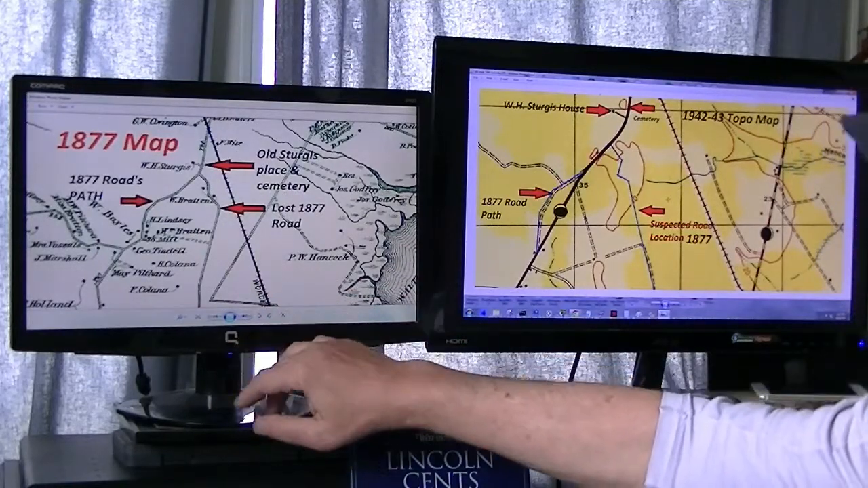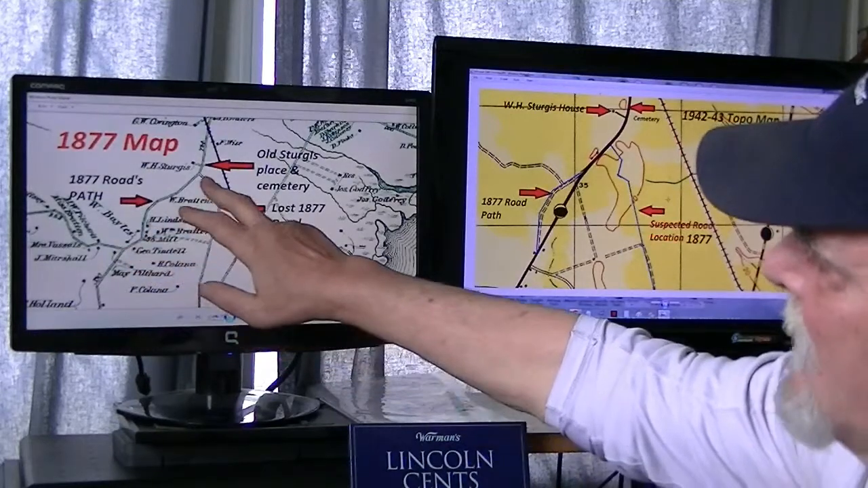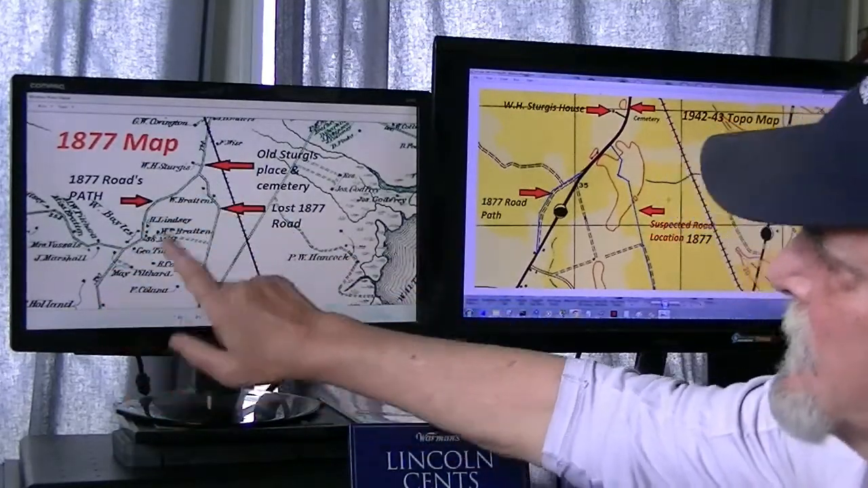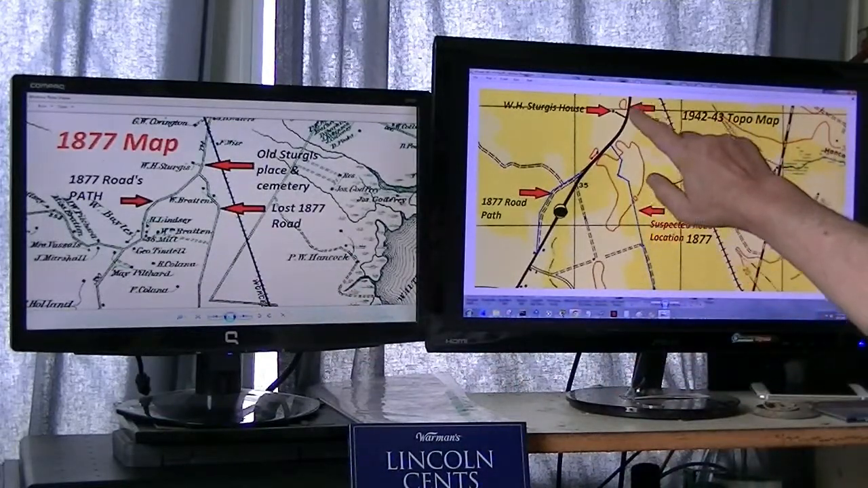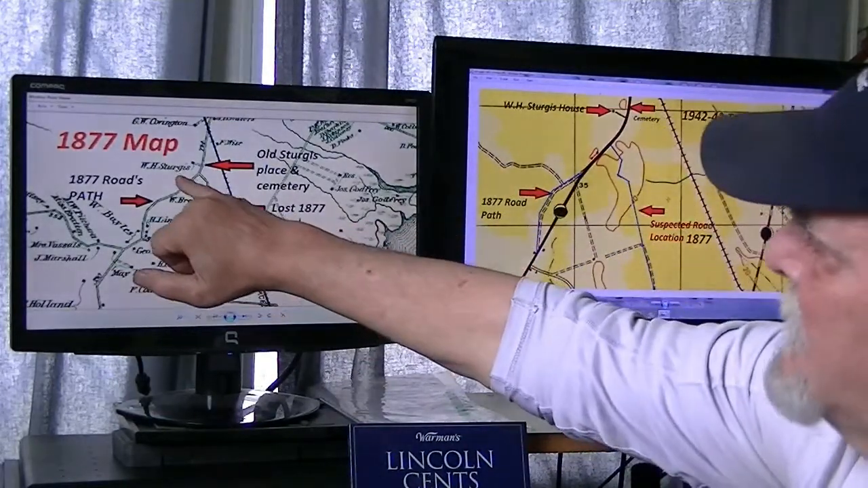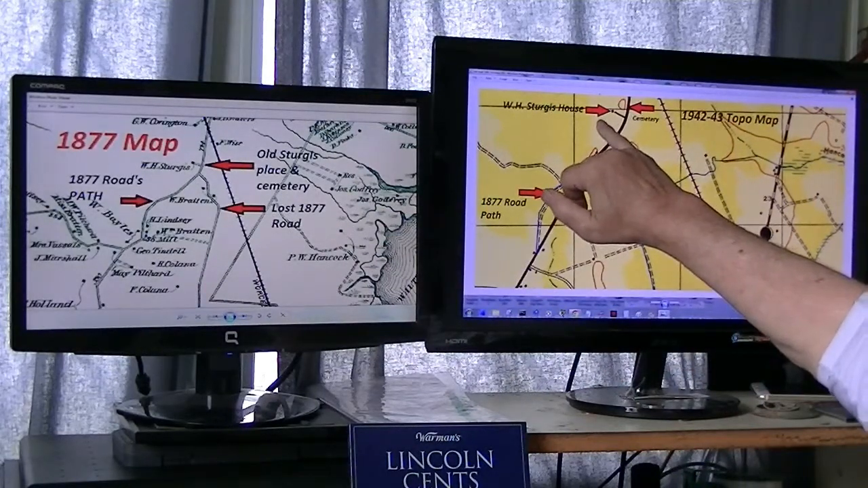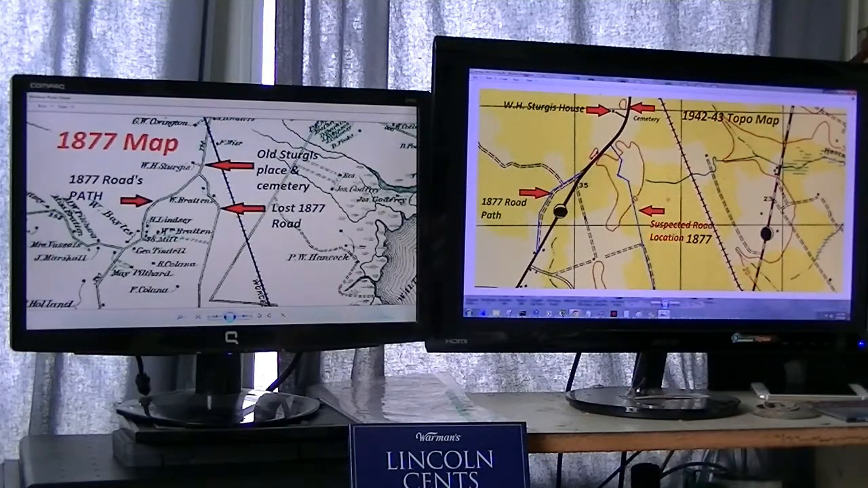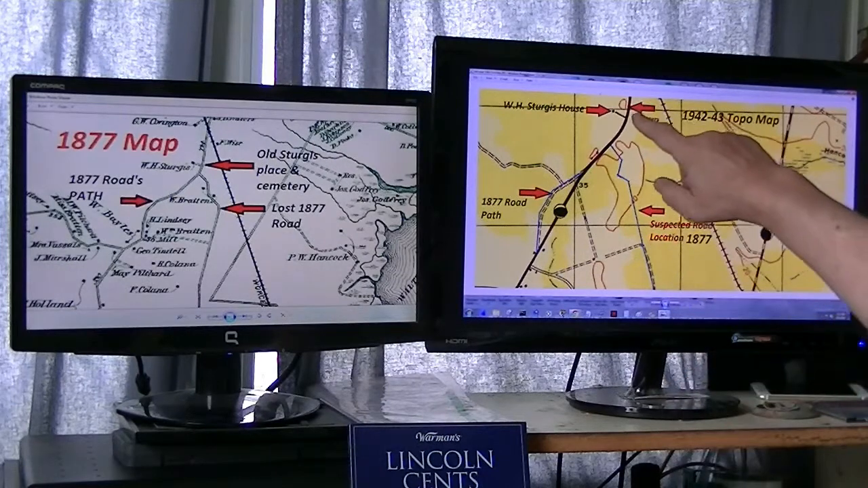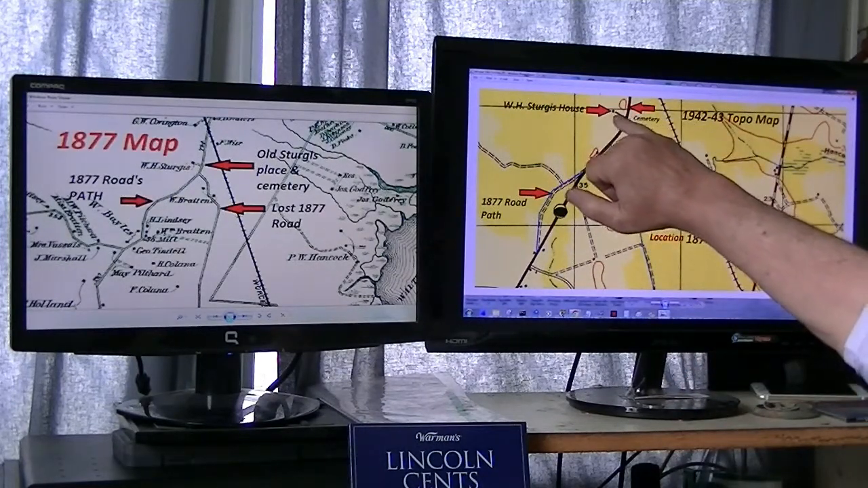It's a big oystering community. The 1877 road path here, which the state elected to keep. If you notice over here, here's W.H. Sturgis, and in 1942 the Sturgis house was still standing. It's not standing anymore. The Sturgis house is gone. All that's left is the old cemetery and a road leading in.